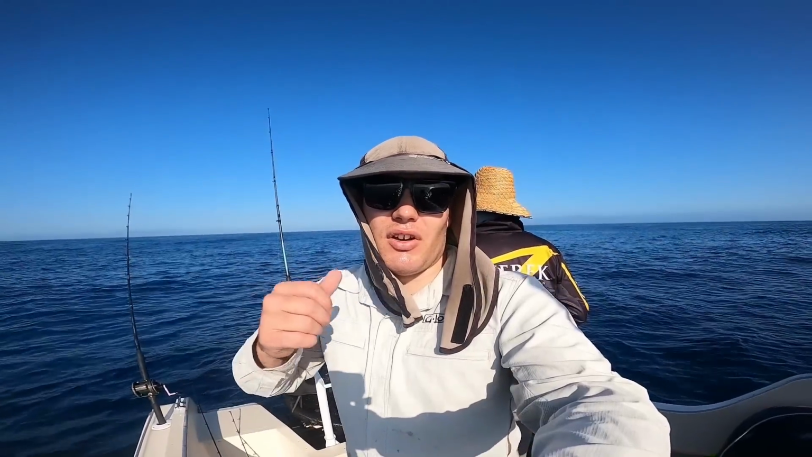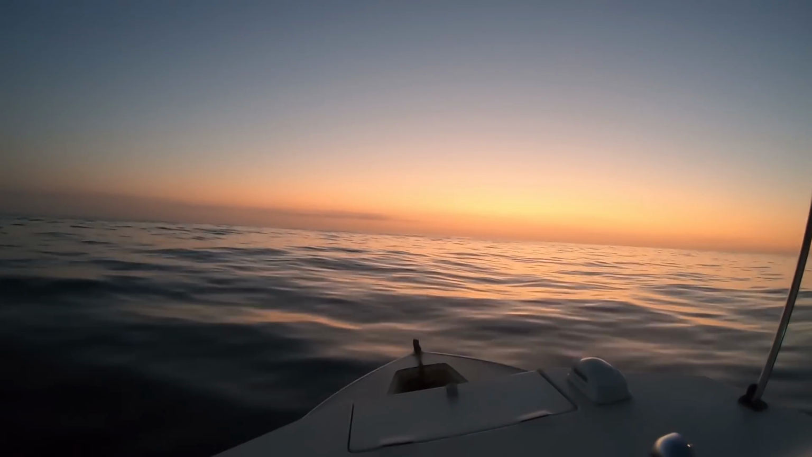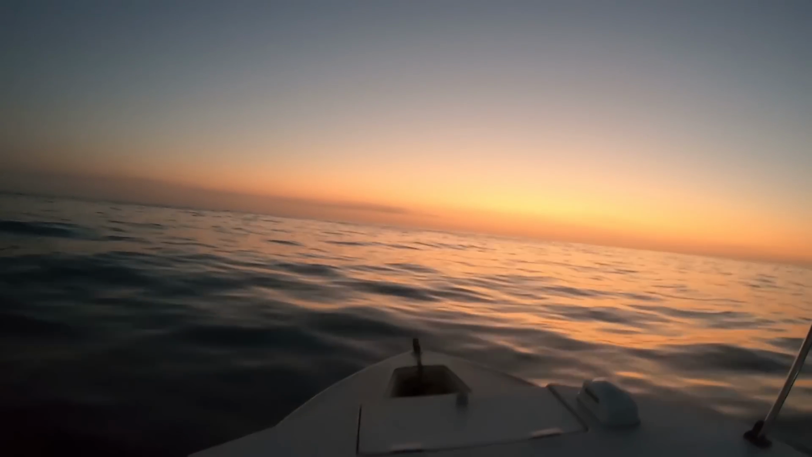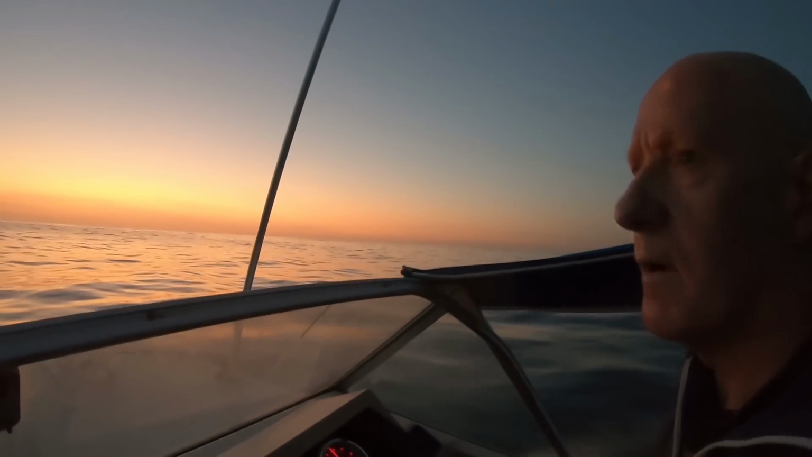So we'll pick up where we started this morning in a little bit closer, and hopefully we can finish our bag and get a nice feed. Stay tuned. We were heading out to our spot at first light. Now we usually like to be dropping a bait by now, but the boat ramp was super busy, which slowed us down a bit. Check out that scenery though, that is postcard worthy.